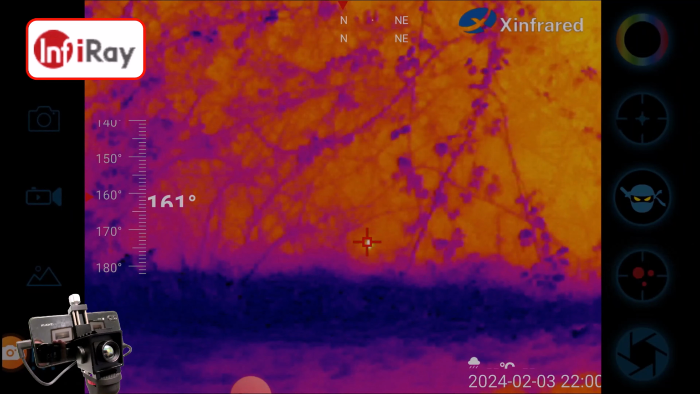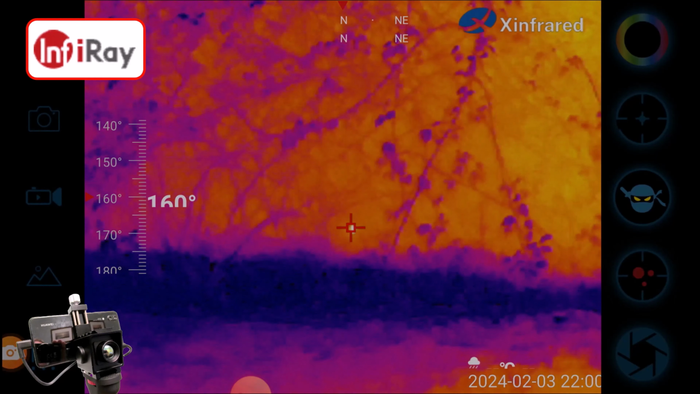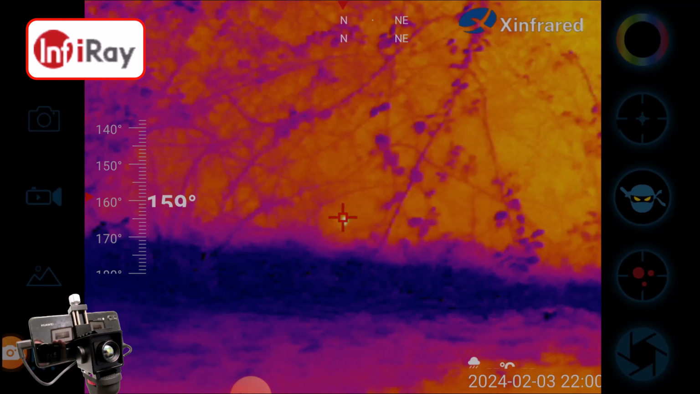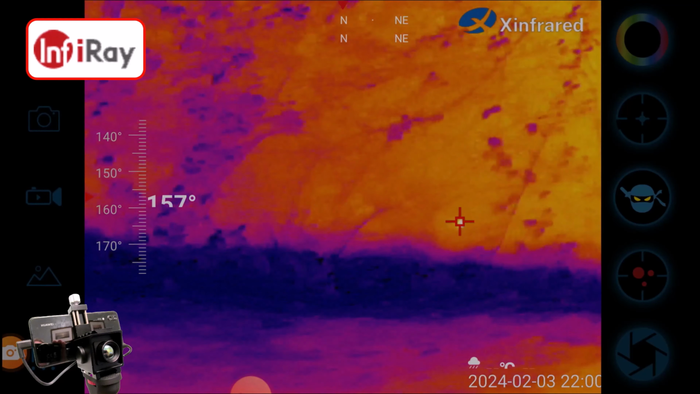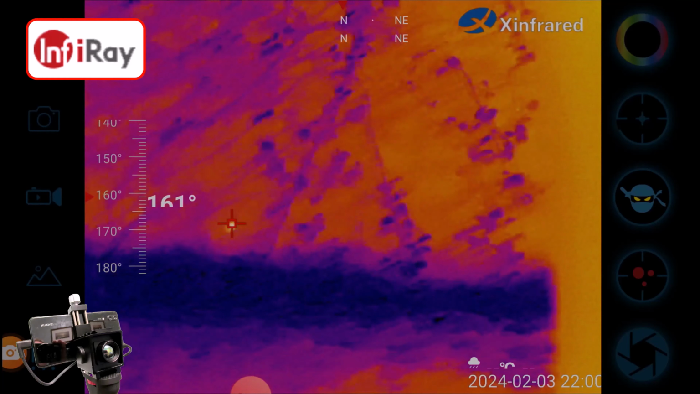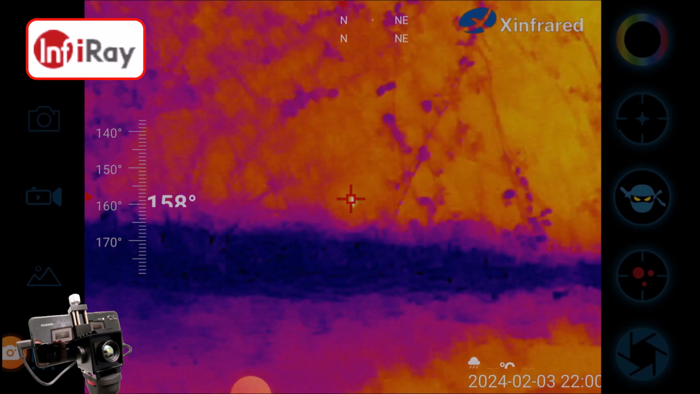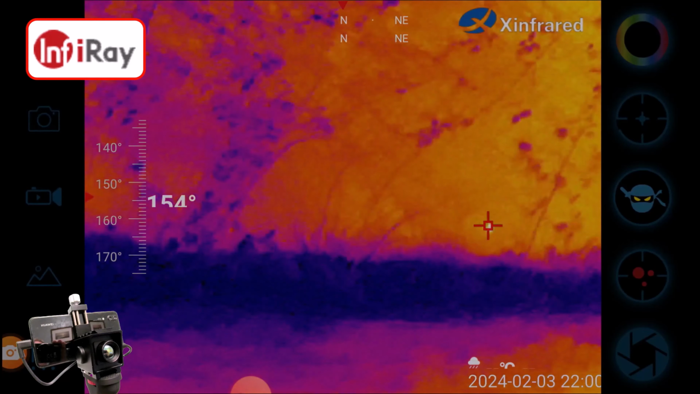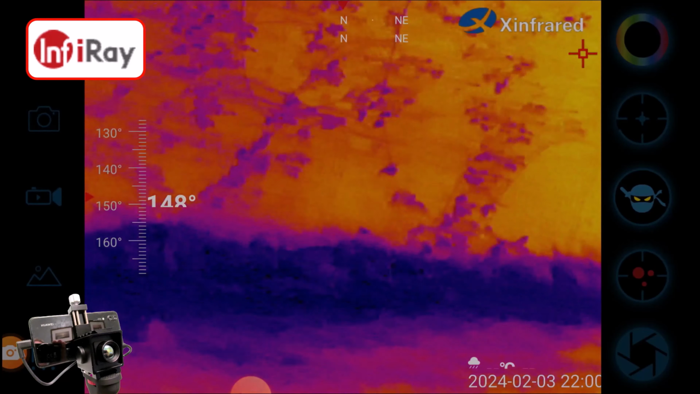There you can see possibly a mouse by the size of that, and if you look to the bottom right of the screen, you'll see where the 3 red dots are. If you press that, you'll get a reticle that detects the heat and just keeps the reticle on the heat source. So really good idea.